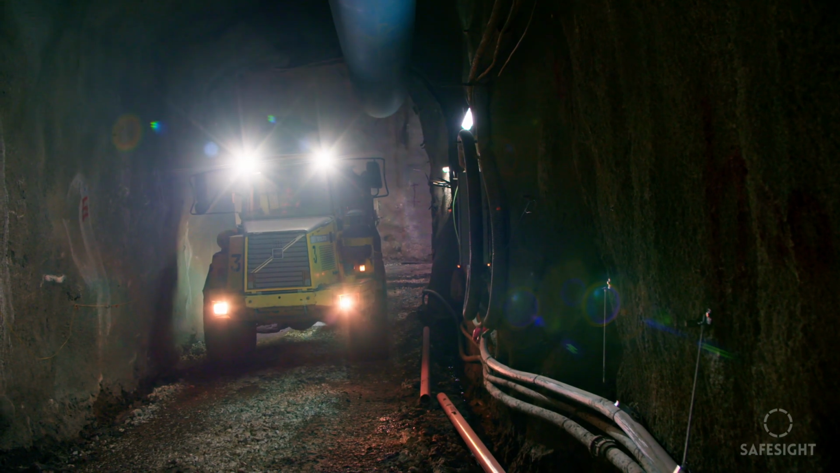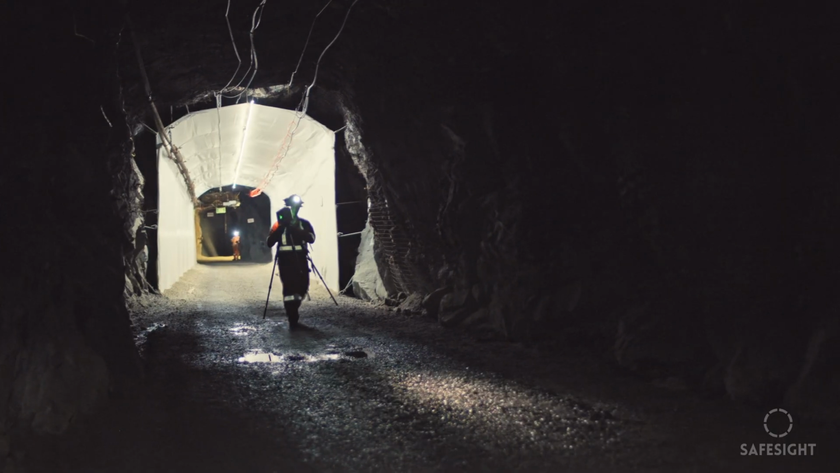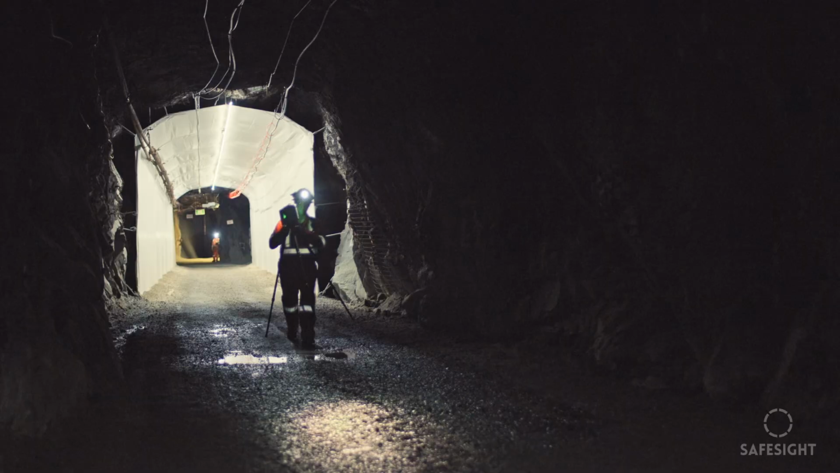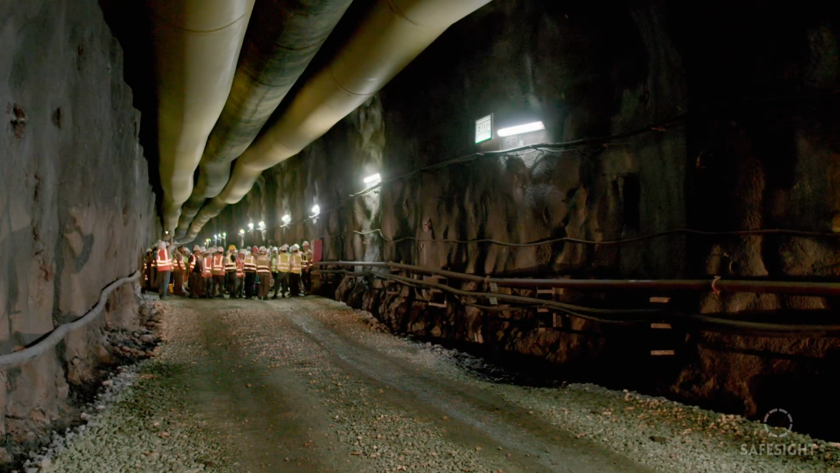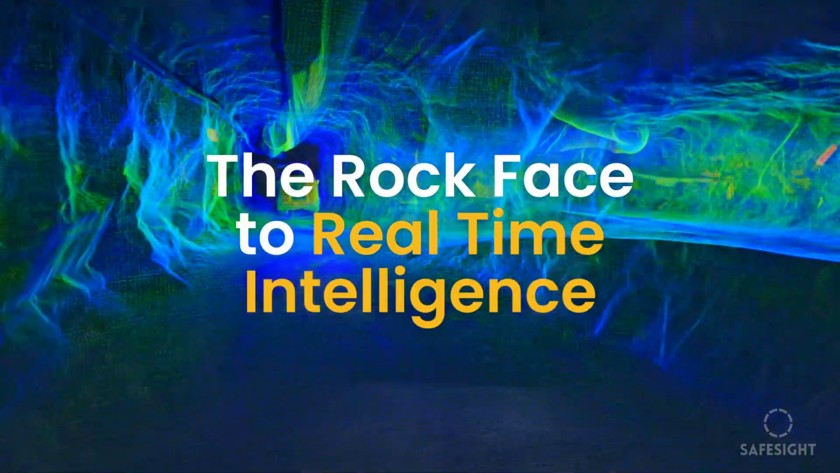In underground mining, every decision depends on accurate, timely data. But when survey results take hours or even days to process, efficiency and safety are compromised. At SafeSight, we've developed a solution that connects the rock face to real-time intelligence.